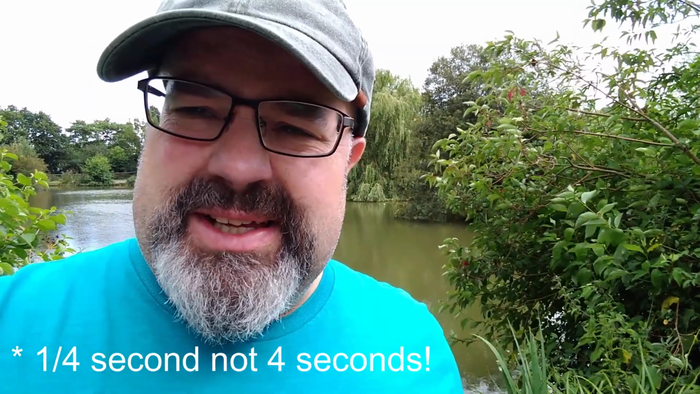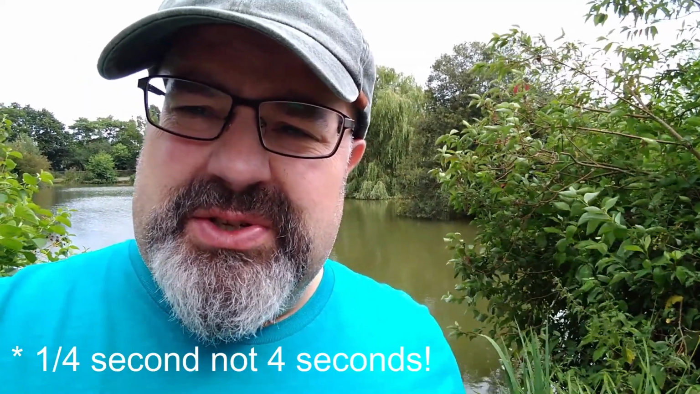So camera settings, well, I'm just taking a shot there now. We're using ISO 80 on a 4-second shot, f2.8, and using a 10-second timer to eliminate any shake I'm getting with the little Pack Pod lightweight tripod.